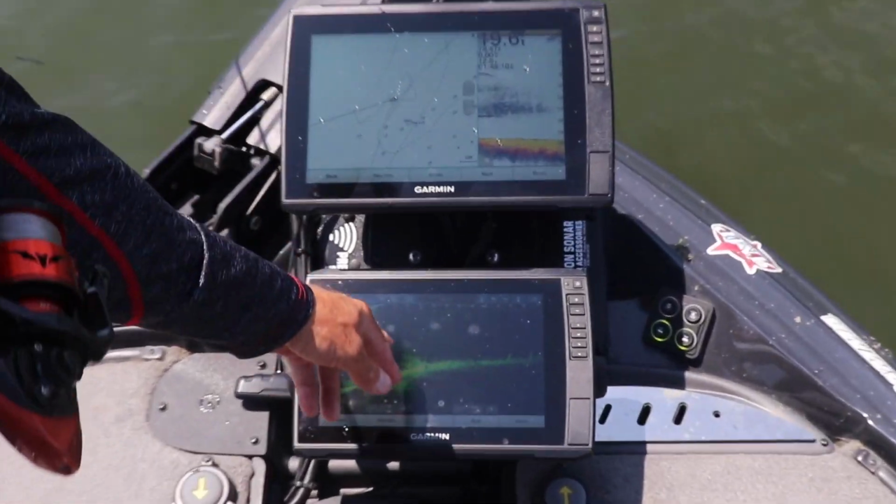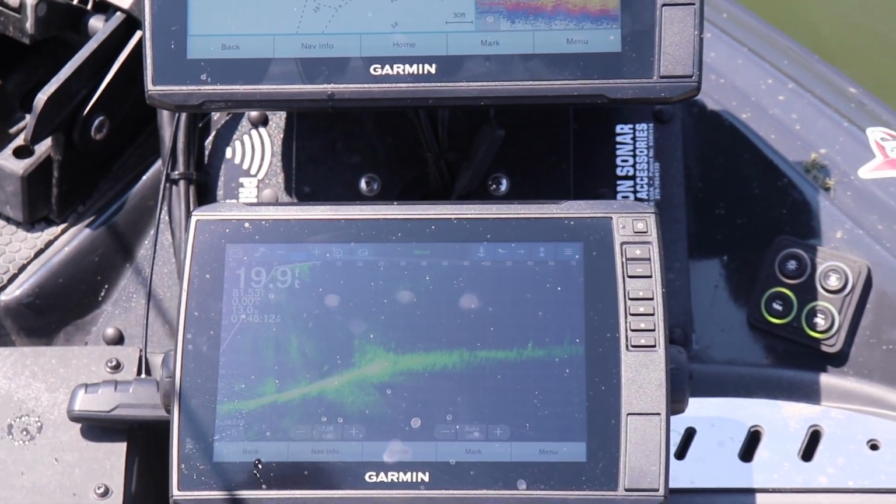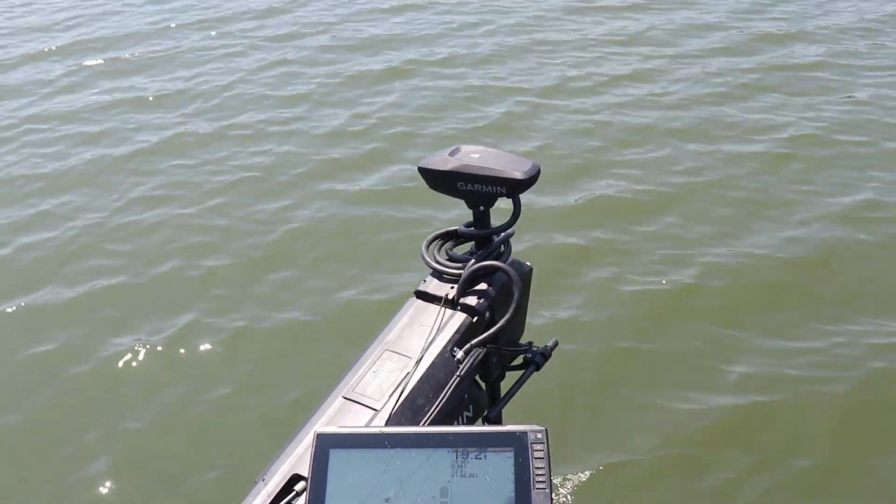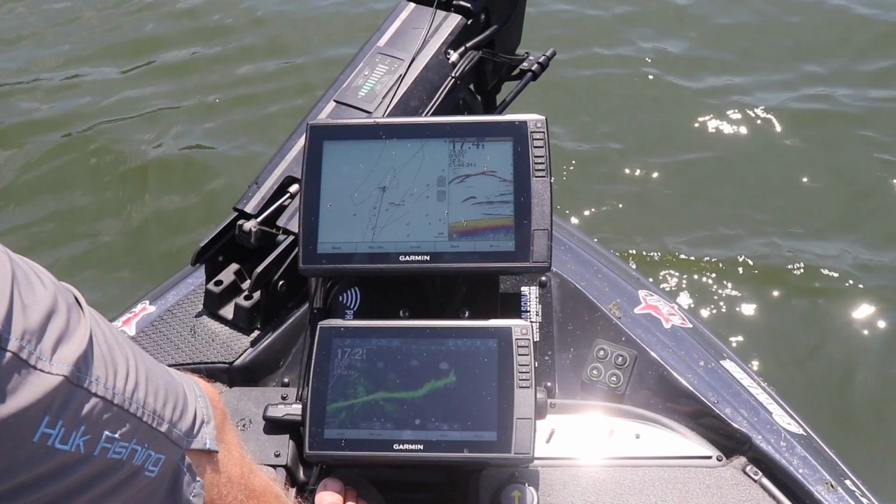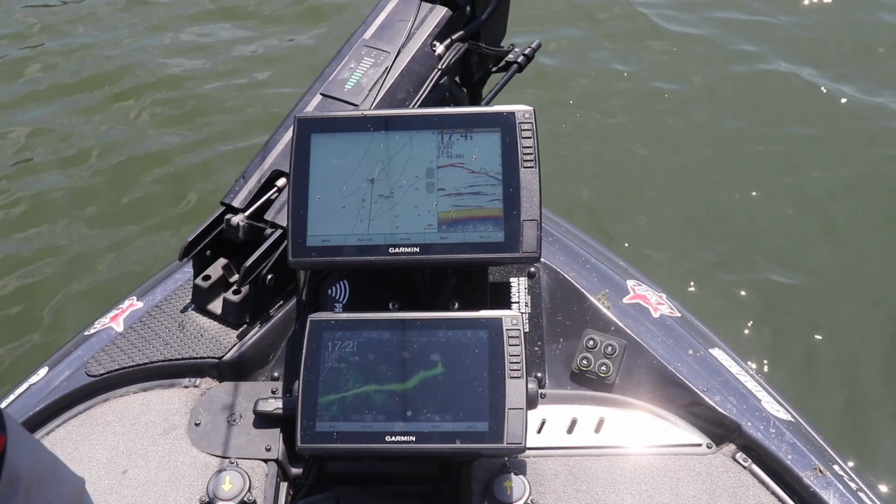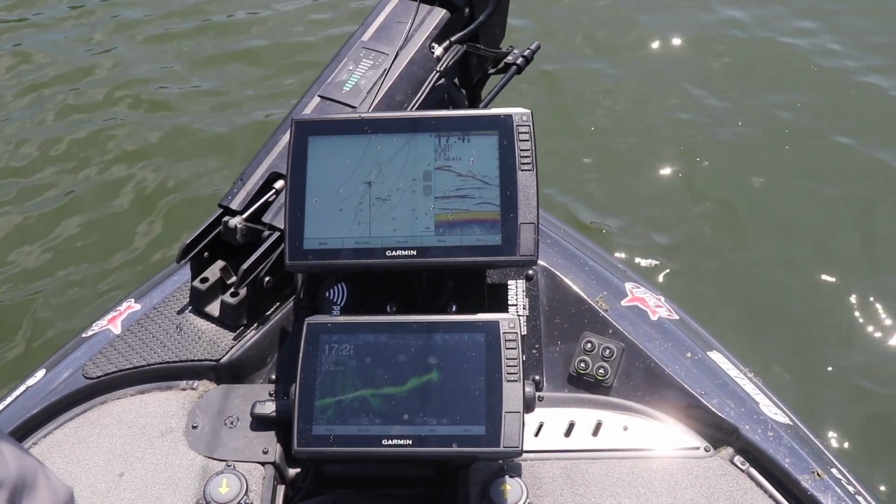So you can see this rock pile we're working our way up to, and a school of bait that are up on this rock pile. So we can turn. See, there's my bait going down on the Livescope. Look, he came and got it. Get it. So we'll drop it on down there. Got him.